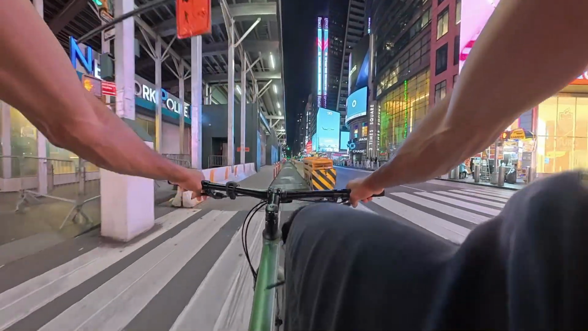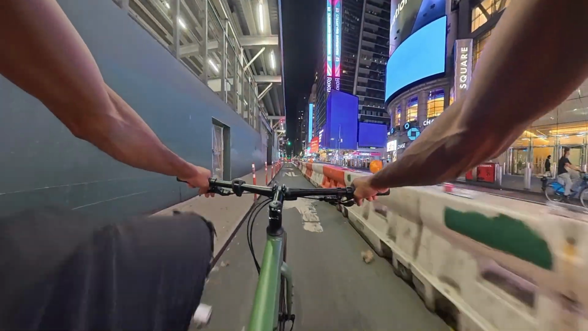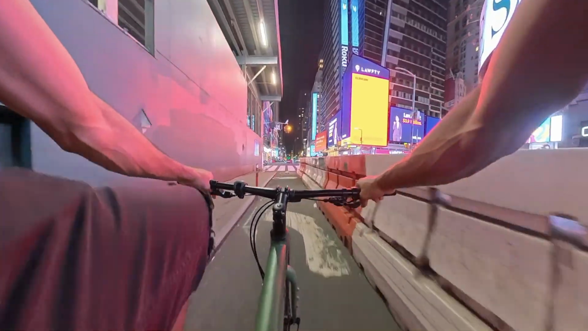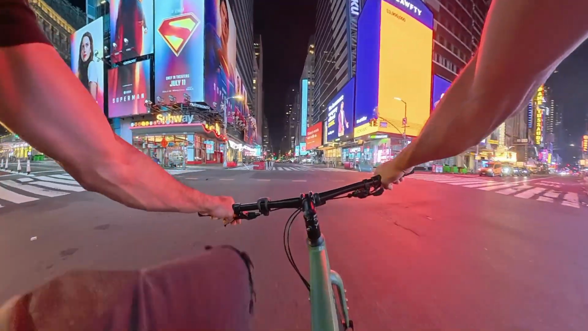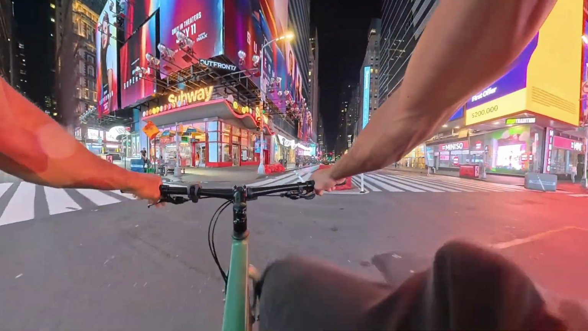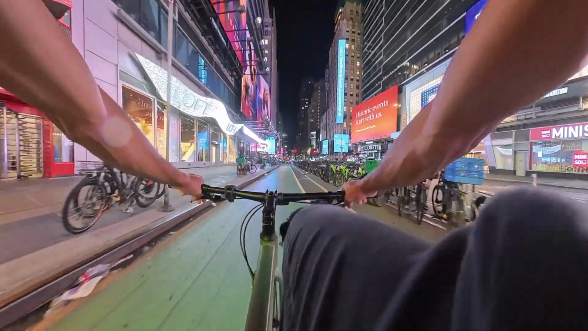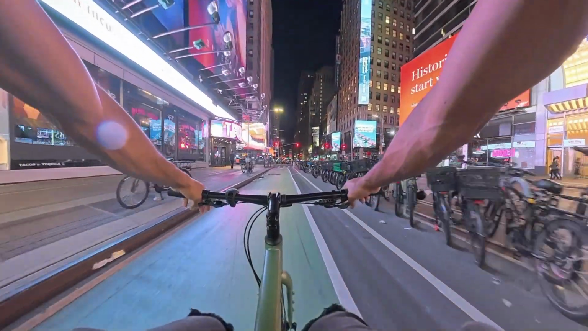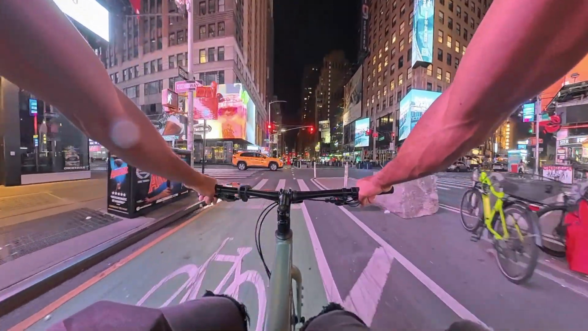And that's it. I got the wind blowing pretty heavy against me, so when I ride back uptown, it should feel a little better. Woo! Gonna take it to 34th, then head to 8th Avenue, take 8th Avenue up. And that's what I'm going to do.